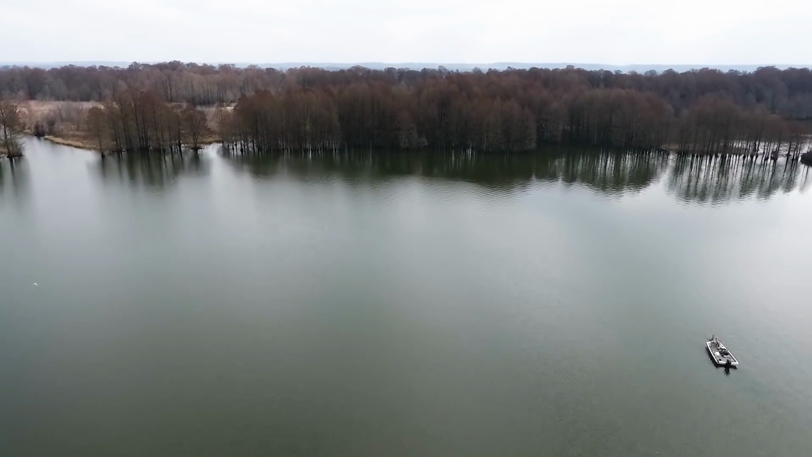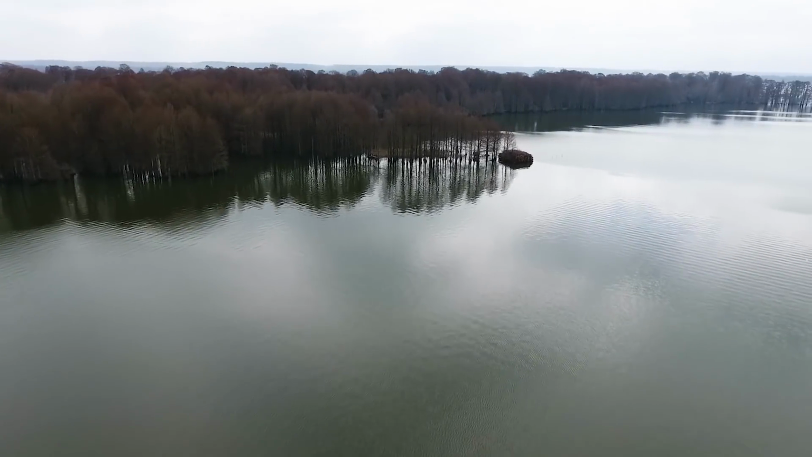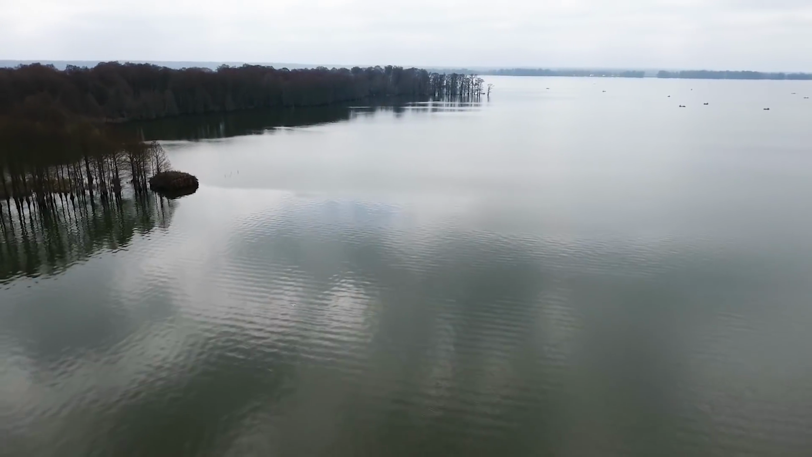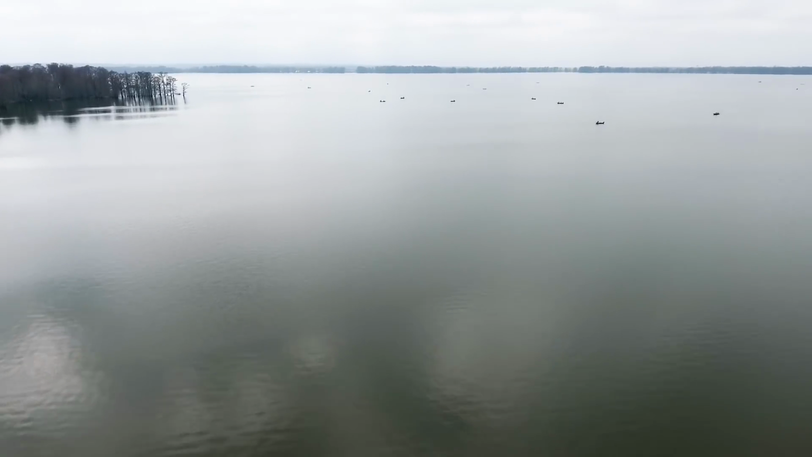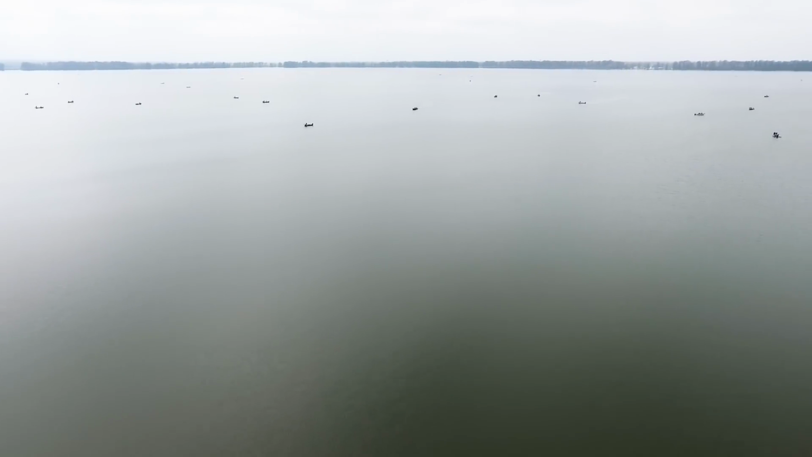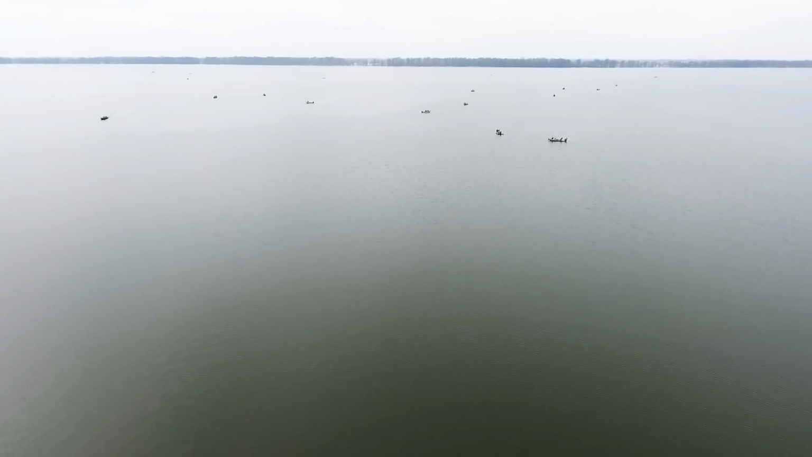What we're doing is easing around with a LiveScope, and we'll find a fish on the side of a stump, suspended or out in the middle of the lake, but most of them are on the stumps. We'll flip a bait out there just past the fish, let it pendulum down to the fish. Once it gets to the fish, if I can see that fish move and react to the bait, I can usually get it to bite.